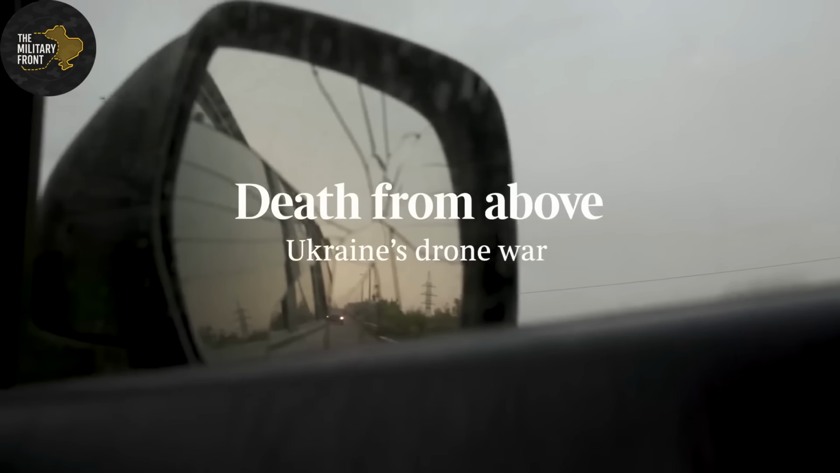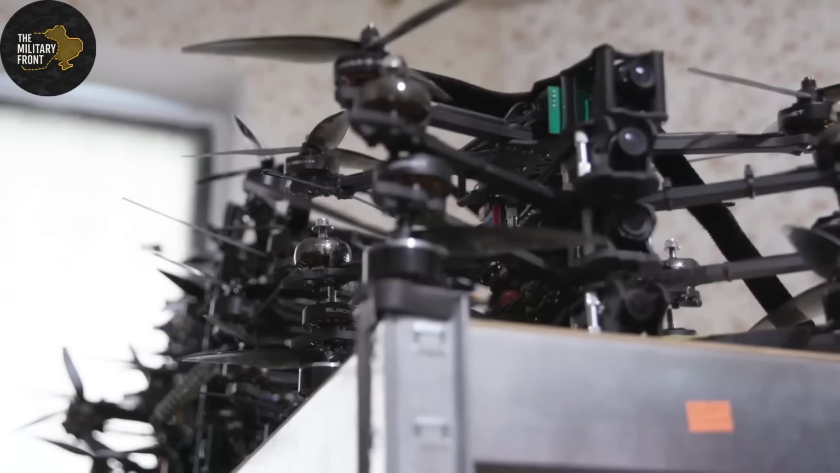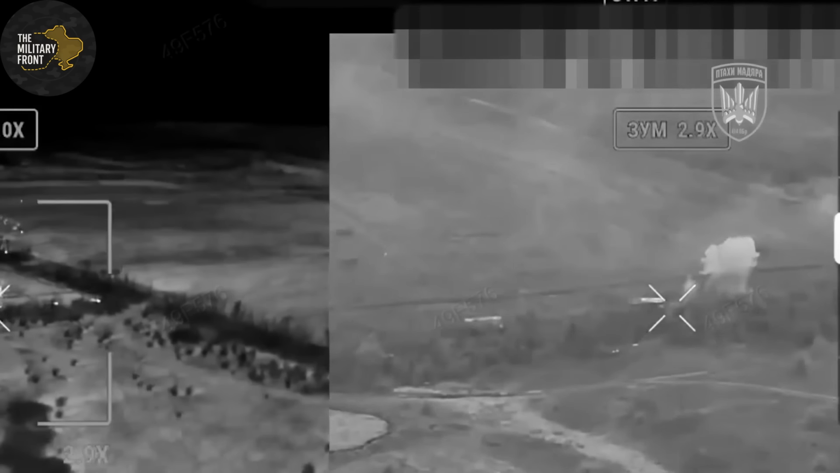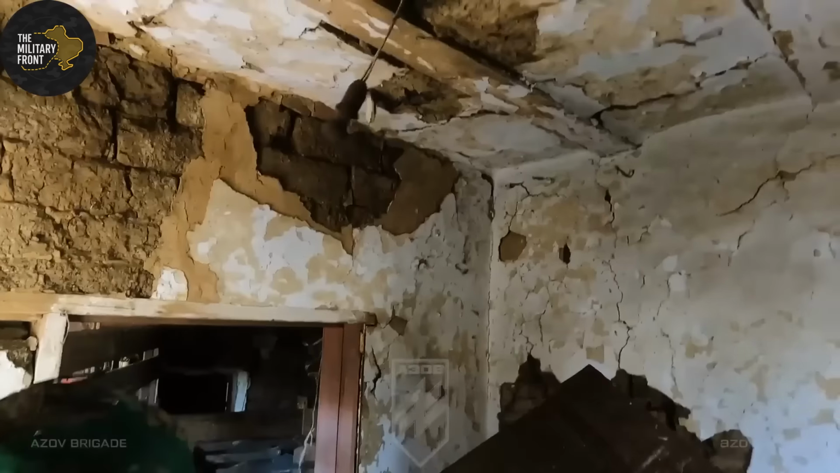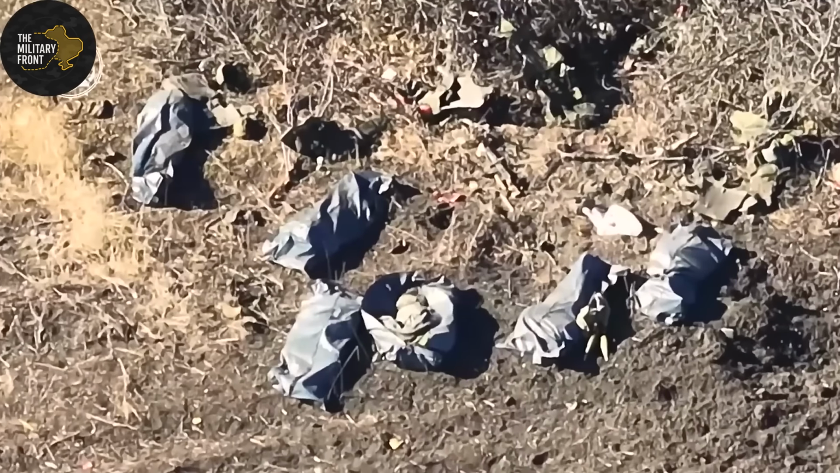You hear buzzing, a quadcopter motor. But from where? Left? Right? Behind you? Above? You have maybe 2 to 3 seconds maximum to react. You start running. But which direction is safe? The drone is faster than you. It can hit 120 kilometers per hour in a dive.